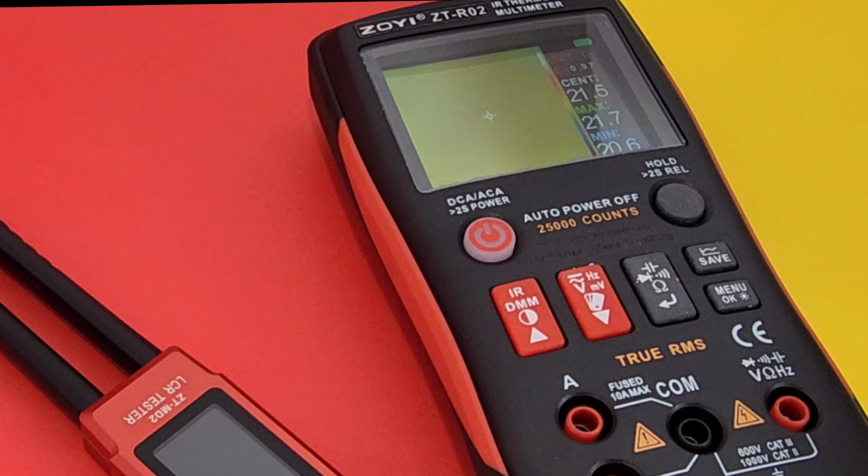By the way, that infrared sensor, 96 by 96, much higher than a lot of the lower end models, including the ZT-R01, which had 32 by 32. So you're going to get much sharper thermal detail, and that is important. You can upscale that image on the screen up to 240 by 240 with around 25 frames per second. All in all, pretty nice display for the price.